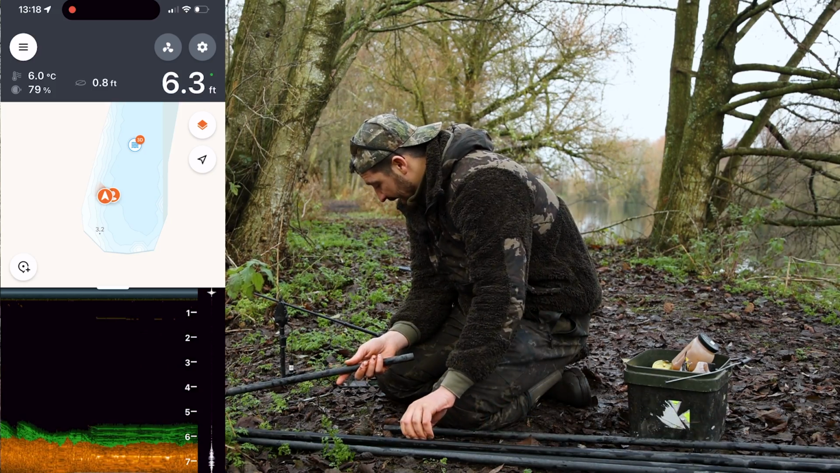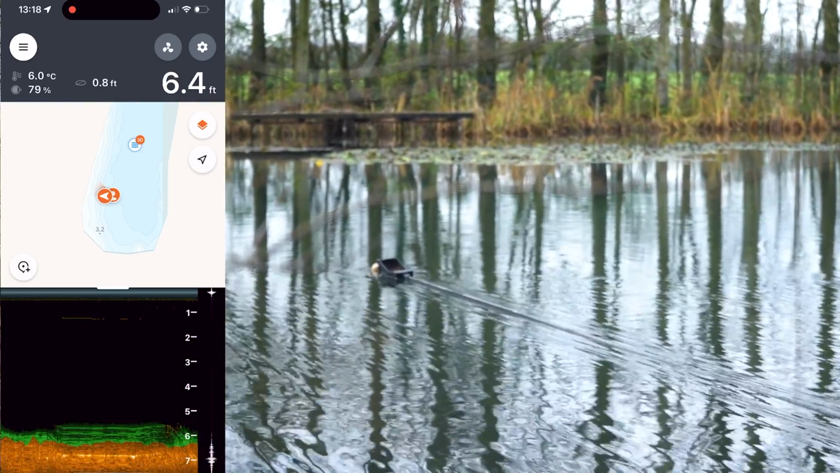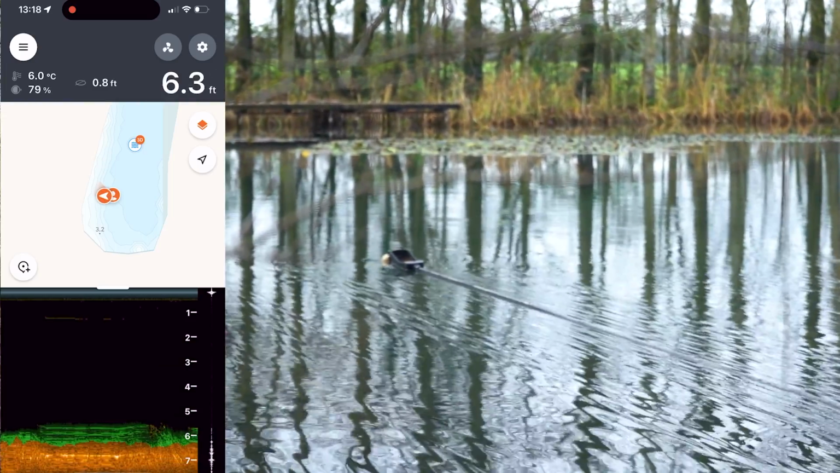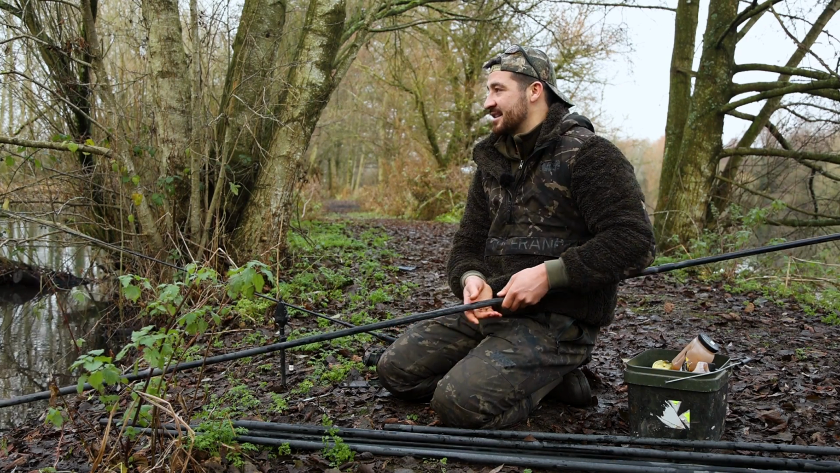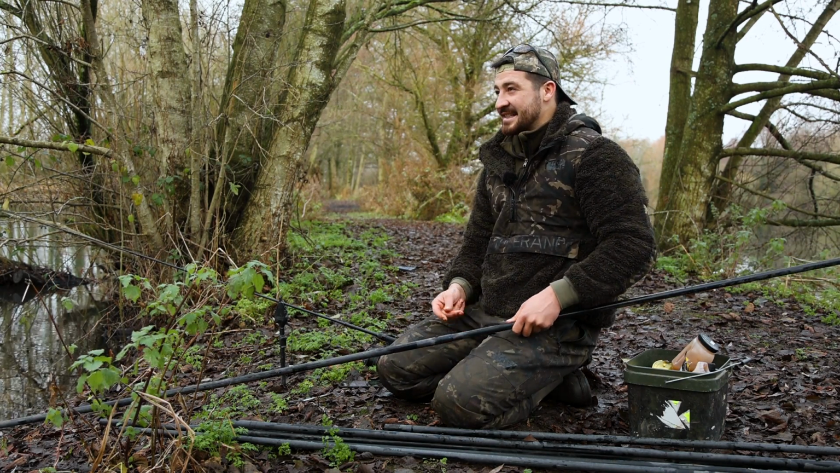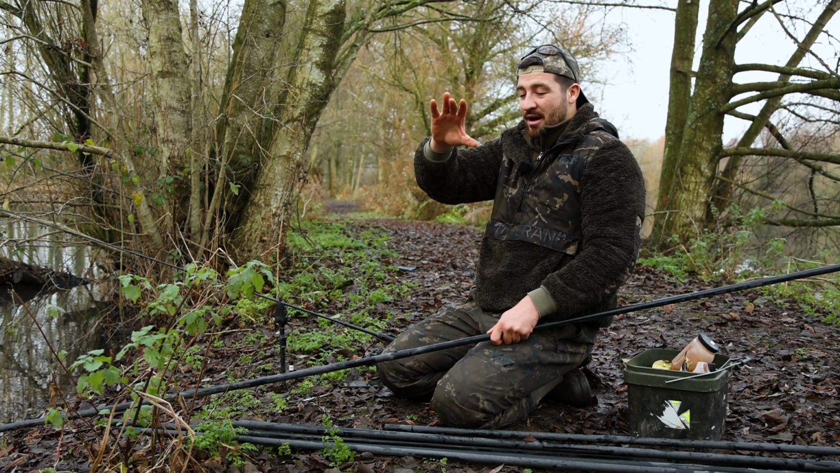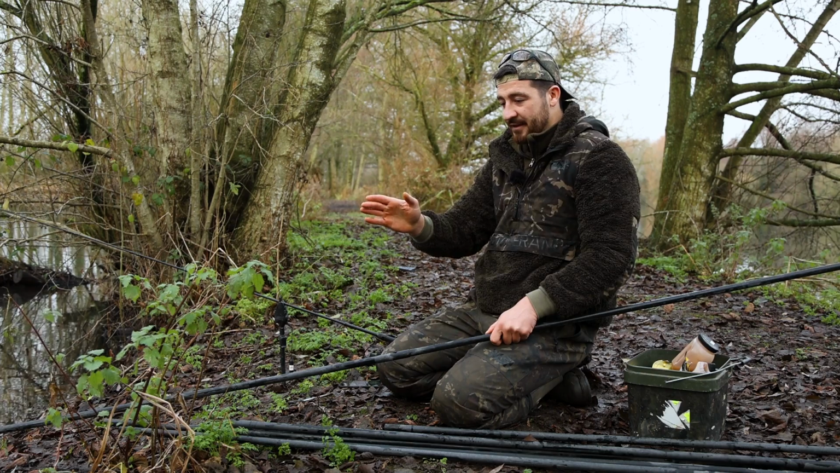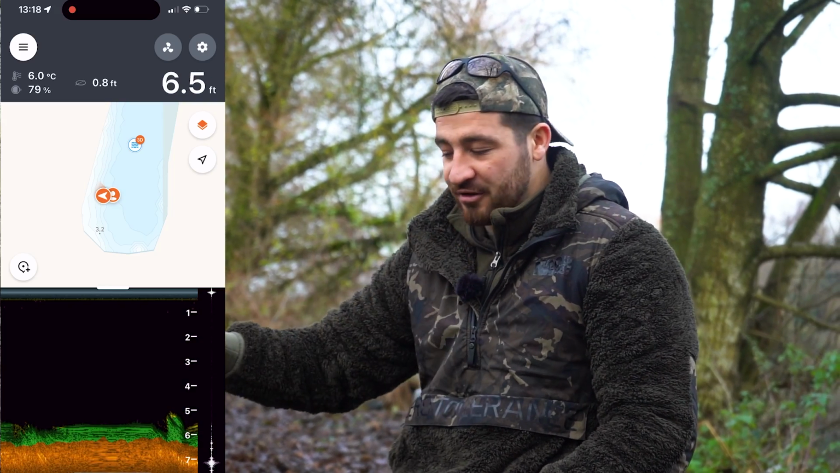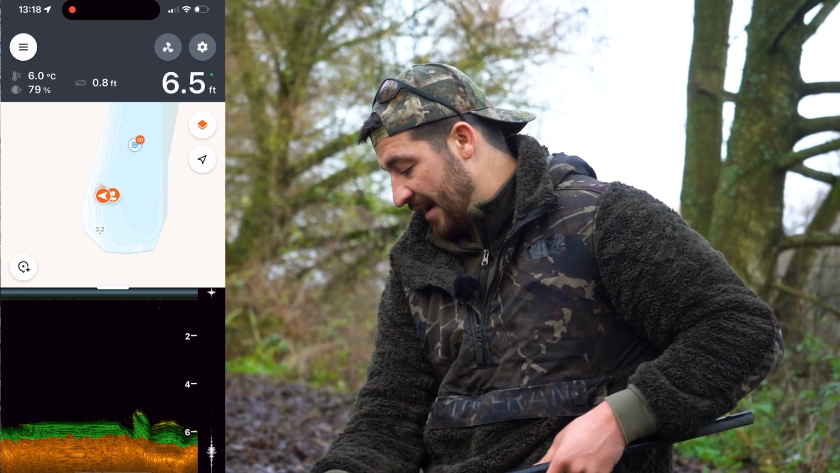soft bottom. What I'm looking for is white a lot of the time. When it's white, it indicates that the bottom is a lot firmer. So the perfect spot that all carp anglers are looking for really is, and I've had it a few times, where you have an area for quite a while of thick weed, so you've got that green area, and then all of a sudden it'll drop off, and there'll be no green on the screen, and it'll just be a white bottom. If you can find something like that, then you've found a really, really good spot.